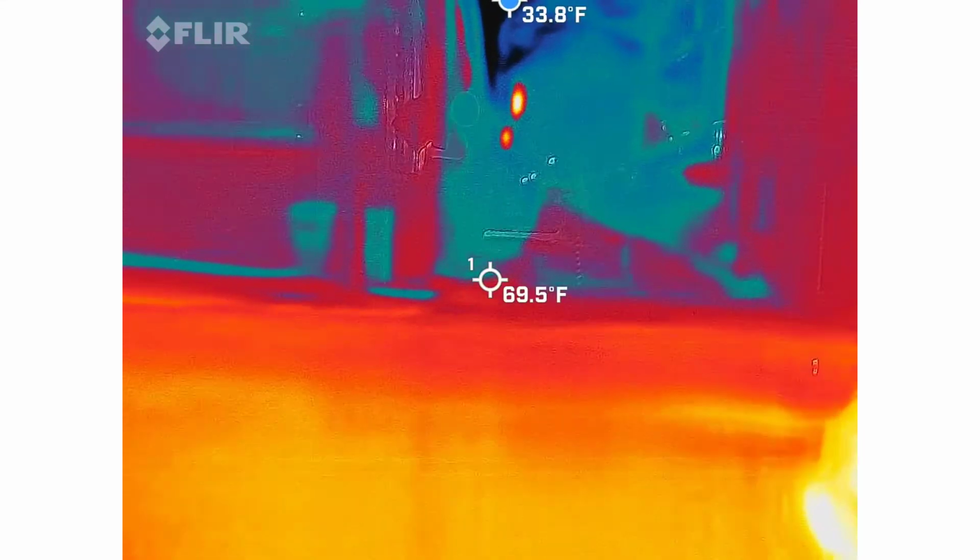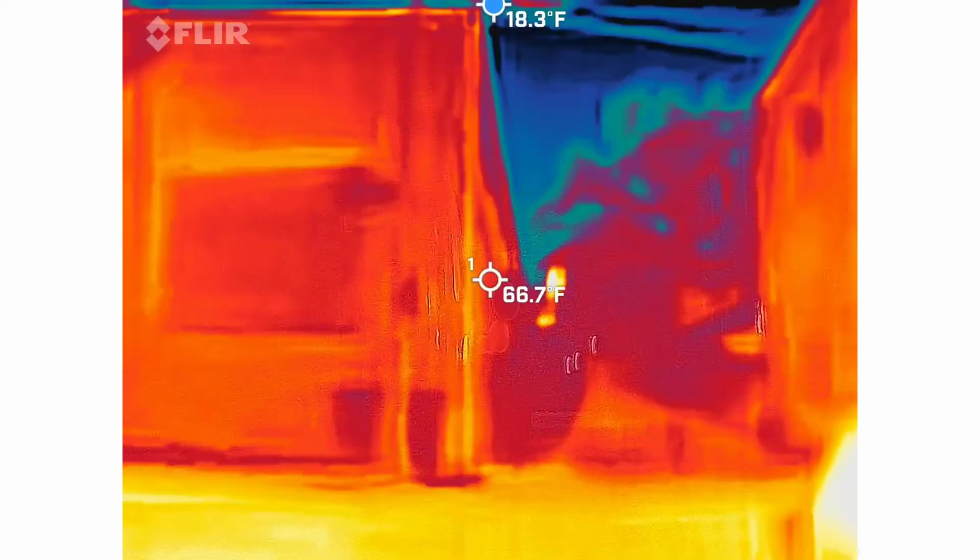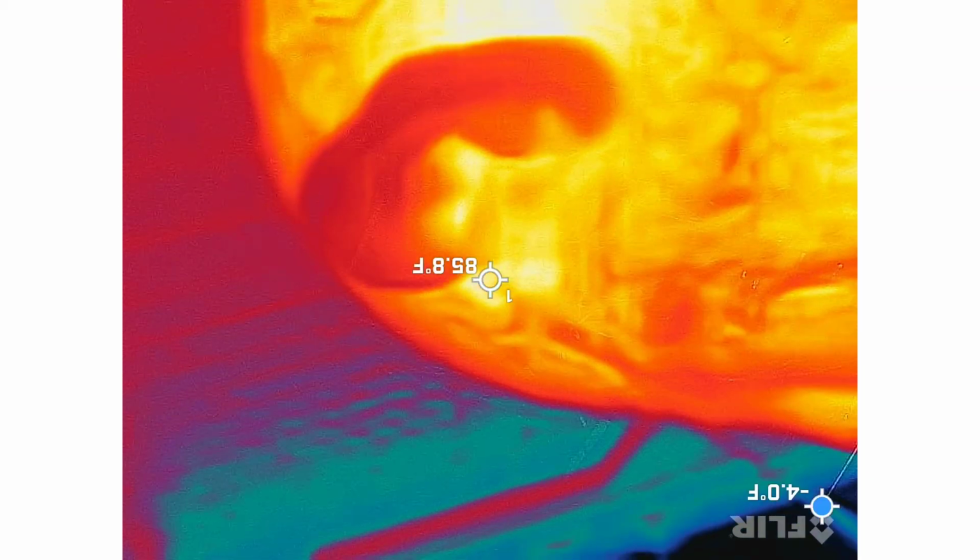We're going to be a little bit more discreet with people walking by. Hit it now. Yeah, you're just going to basically, there you go, perfect.